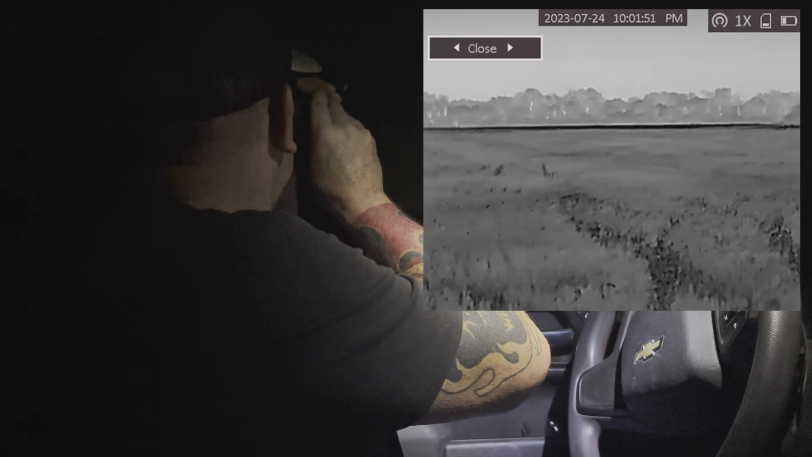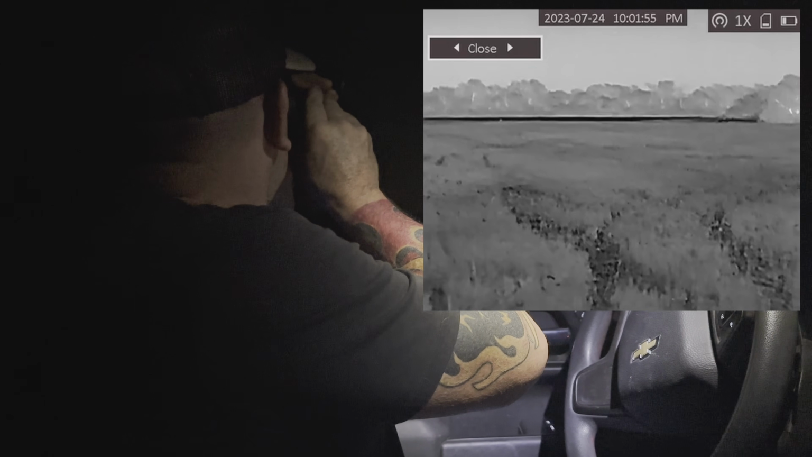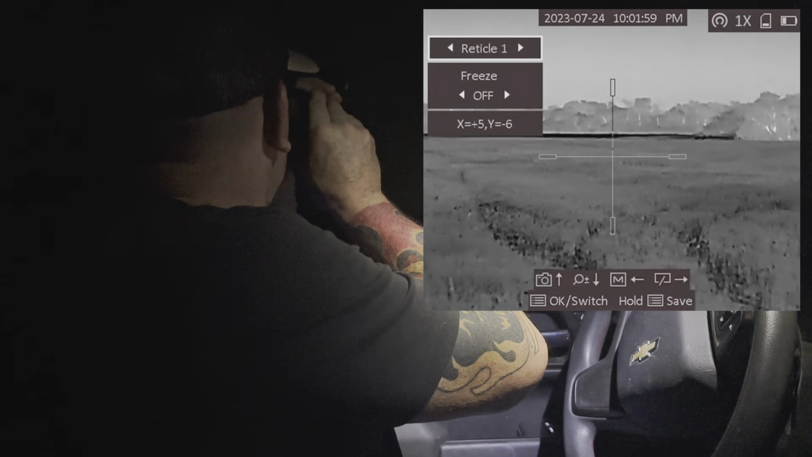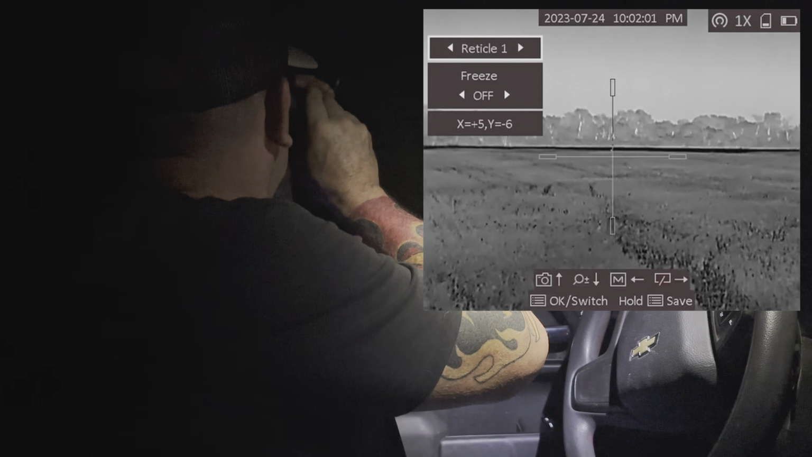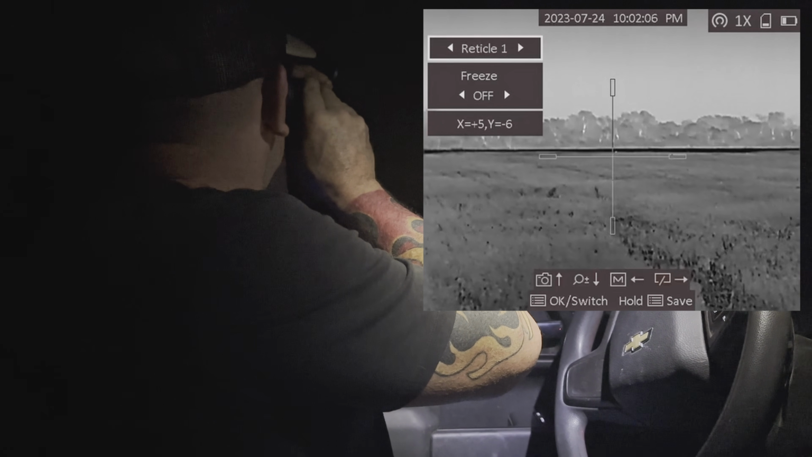I use this on off when, oh, there might be our pig out there, when I use this as a scanner. But if I was going to use this on like reticle 1, so I can go to reticle 1 right here. Yep, guys, I believe that's our pig right out there. He moved across the field. You can see him right in the reticle.